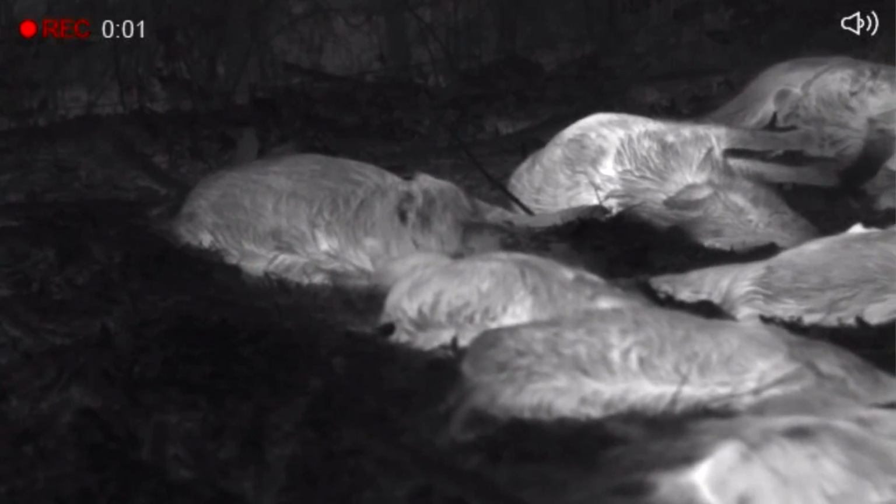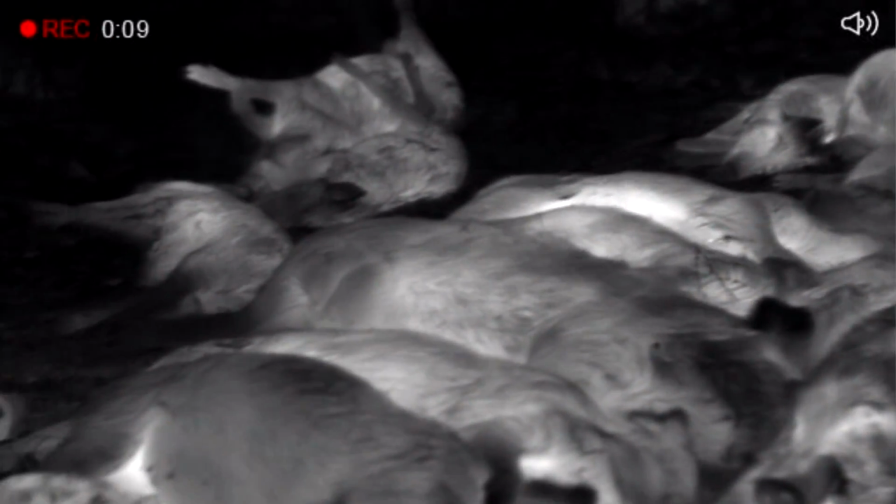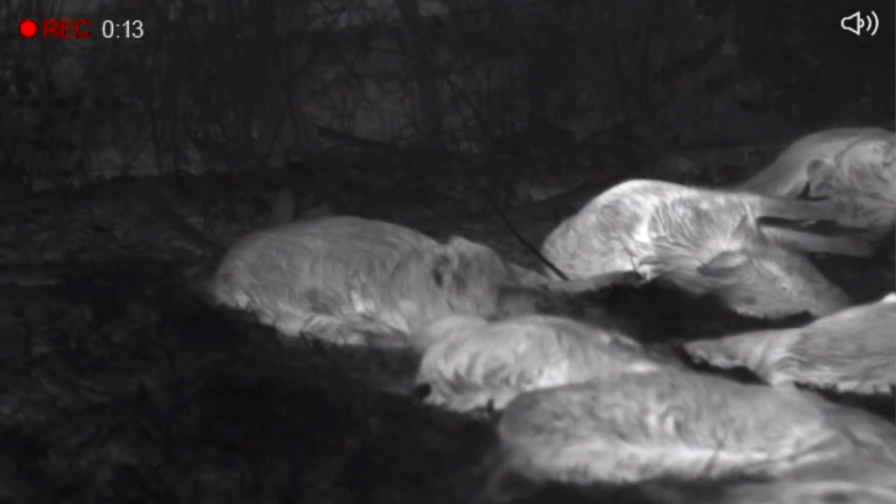So the image quality is bar none one of the best in the thermal monoculars that you can get. The base magnification. A lot of people ask, what's your favorite base magnification? I prefer lower base magnification as opposed to higher, especially in a thermal monocular. This is a 1.9 power. The step up from this is a 2.5, which isn't a lot of difference in magnification.